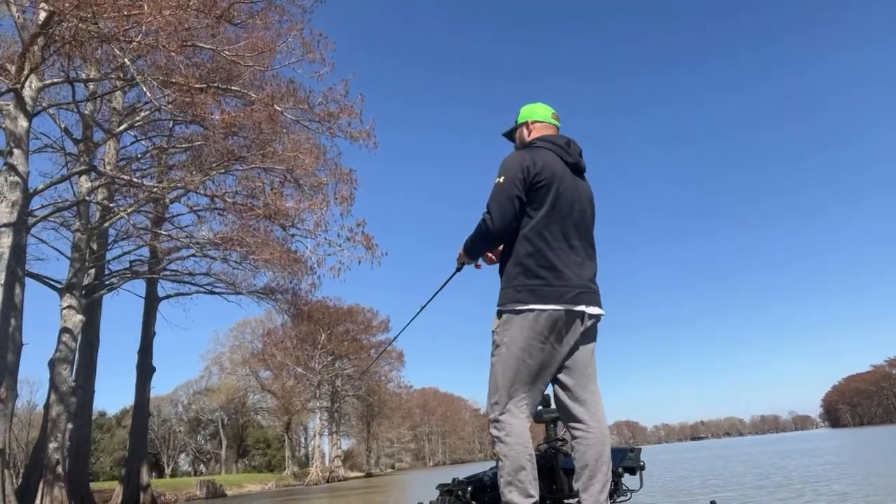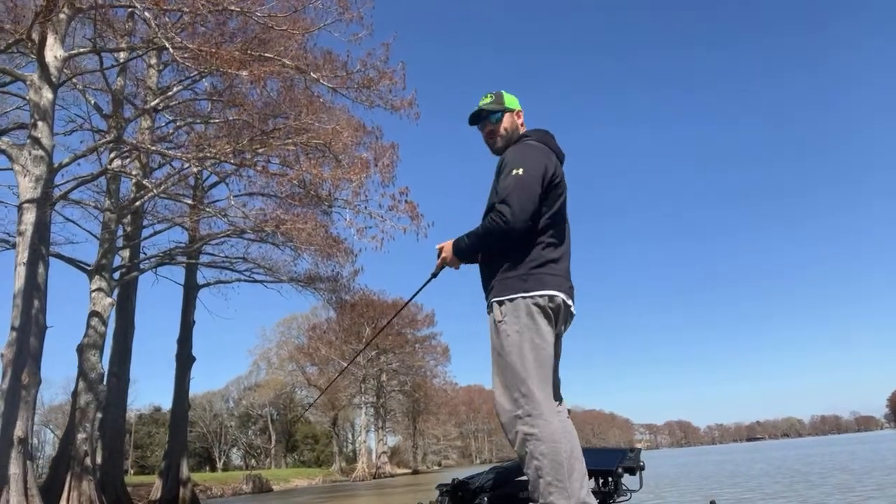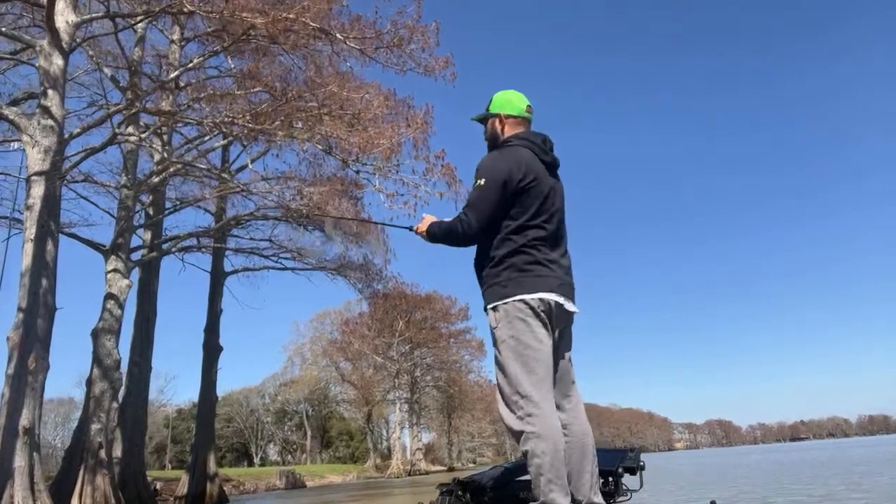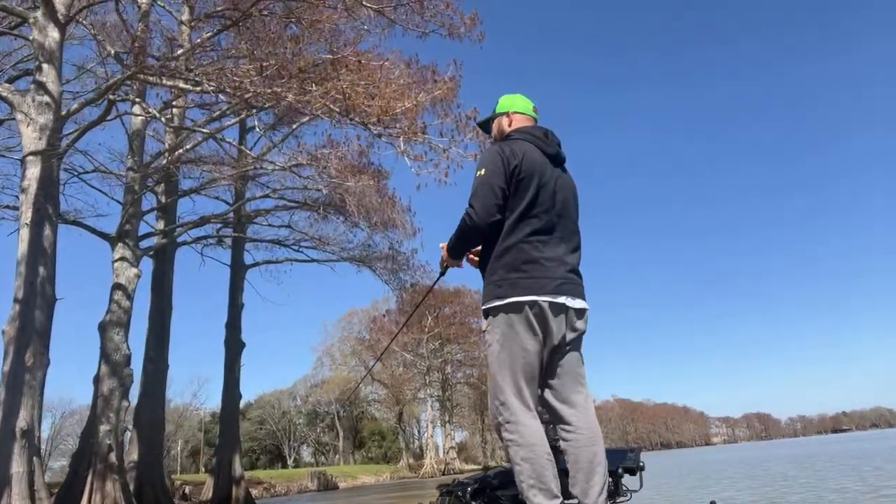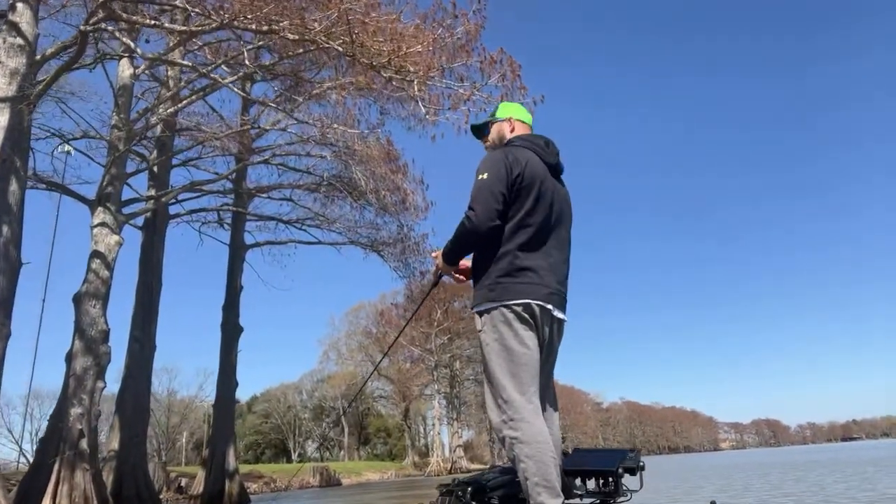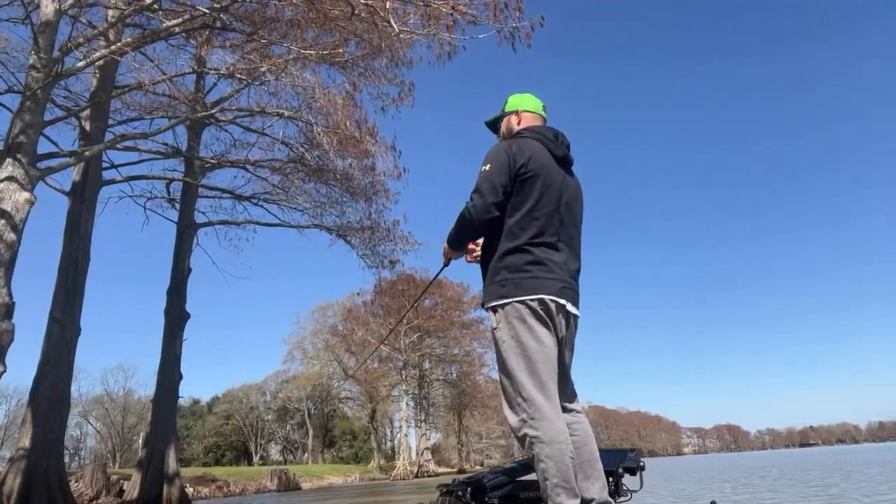One of these trees is liable to have a big one on it. This is a warmer side. Water temperature is about 2 degrees warmer over here, so we'll see if this maybe equates to a fish or two. About 2 degrees warmer on this side. Shoot, it might be more than that. It might be 3 or 4 degrees when it gets to stabilizing here.